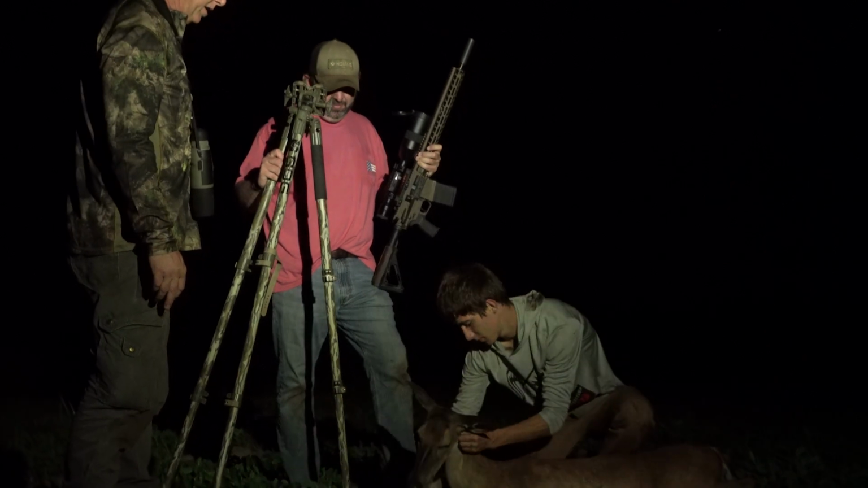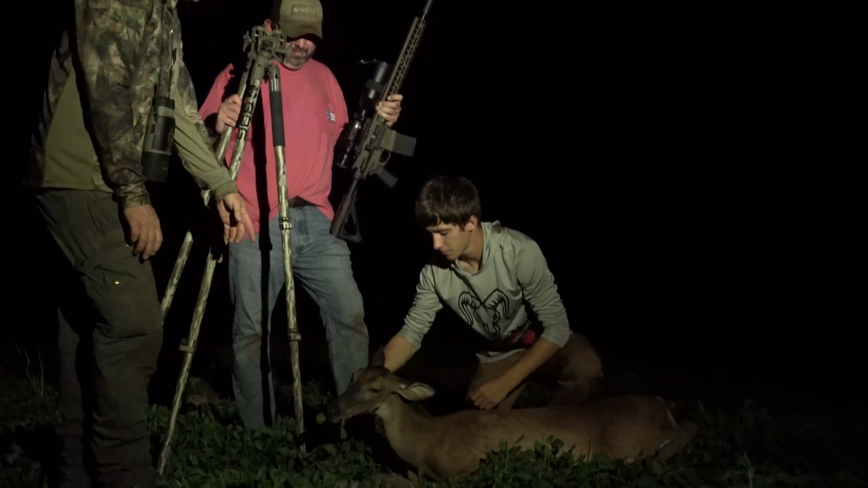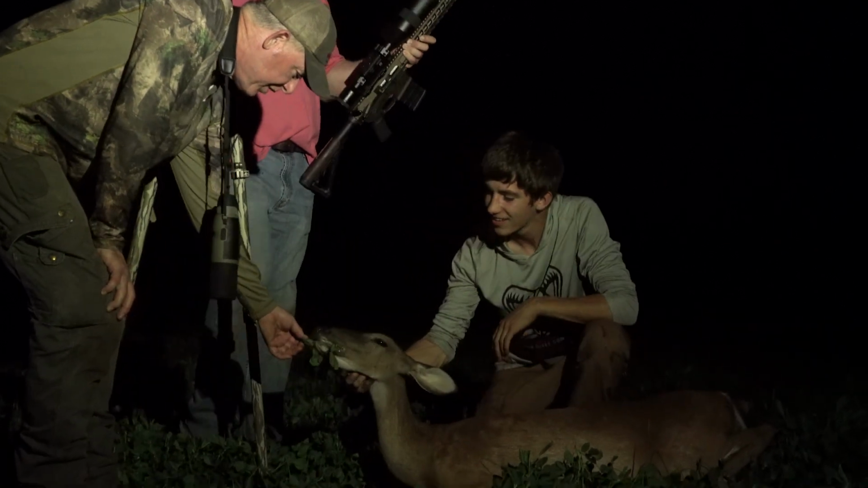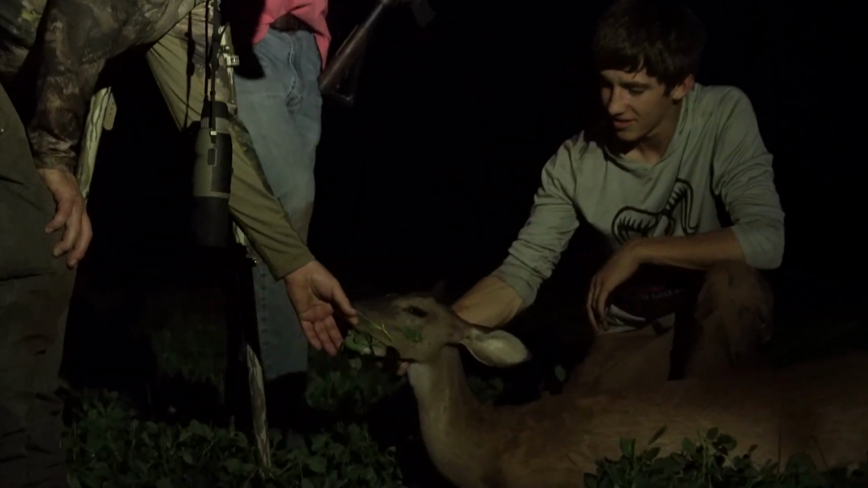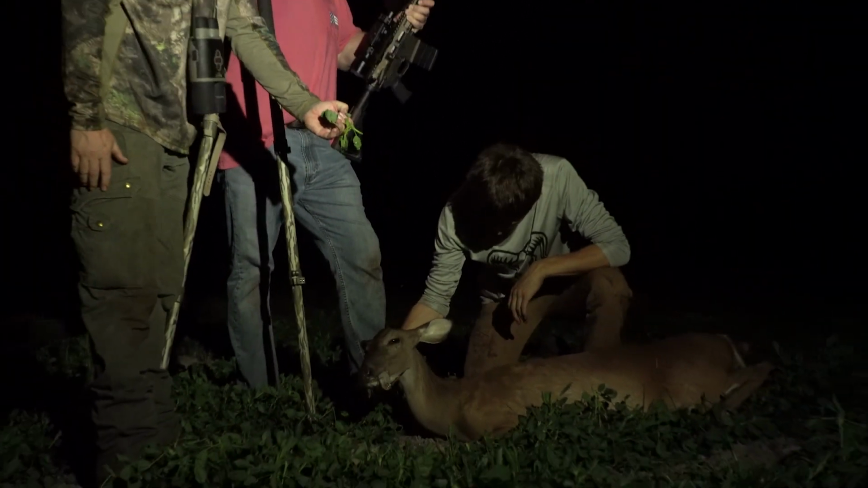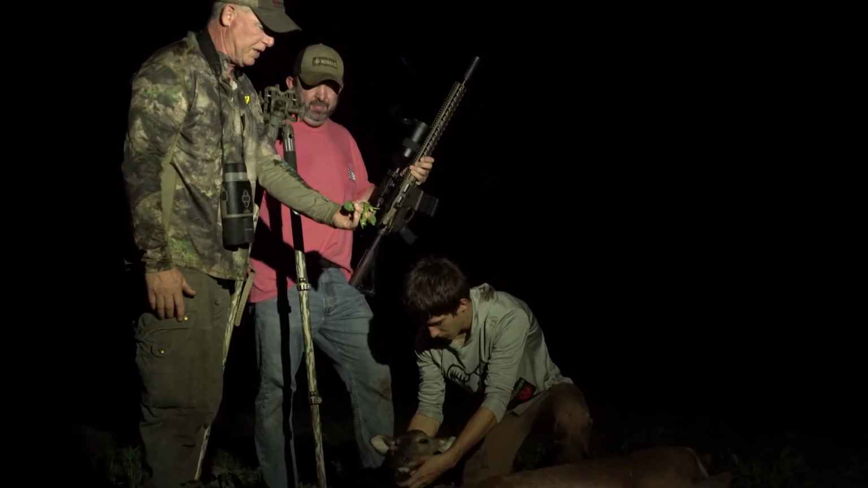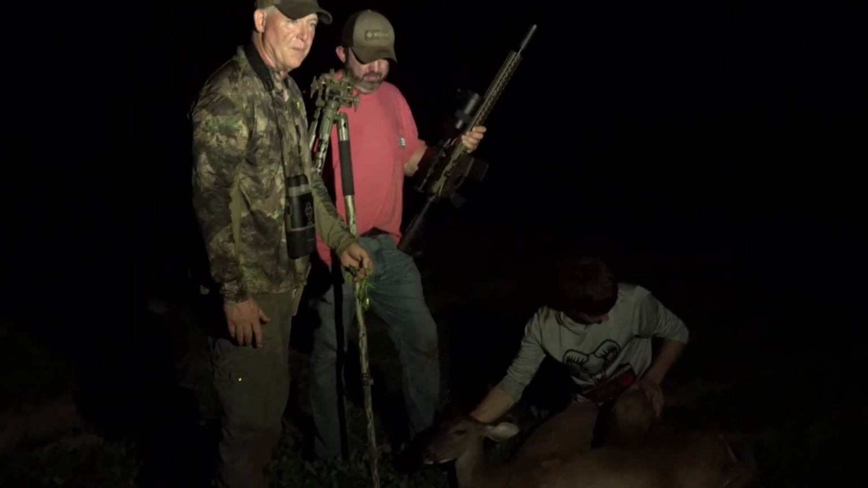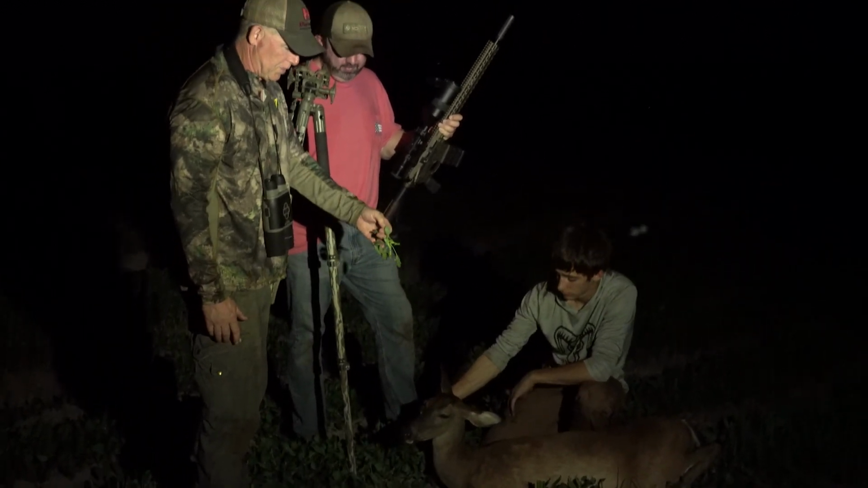That is a big mature doe. Yes, sir. And look at what she's got in her mouth. Yeah, she's got peanuts in her mouth. Mid-meal. Eating peanuts. Look at that. That deer was eating peanuts just as quick as it could. And you imagine hundreds of deer doing this, and you've got damage here in Georgia in the tens of millions of dollars. That's pretty incredible.